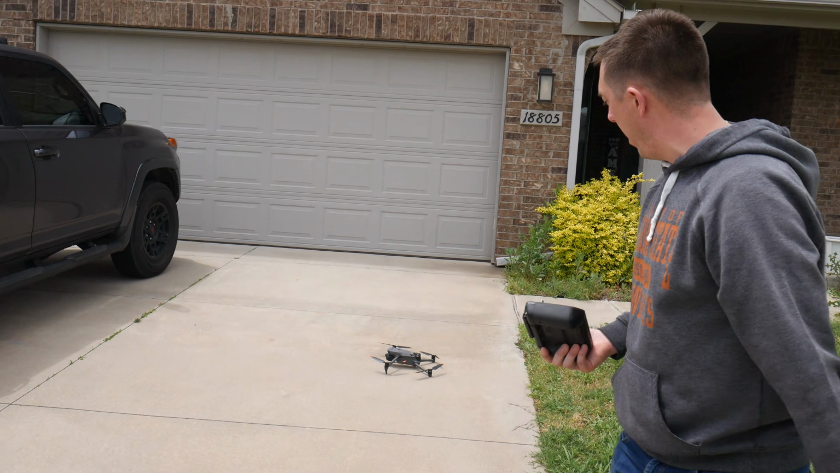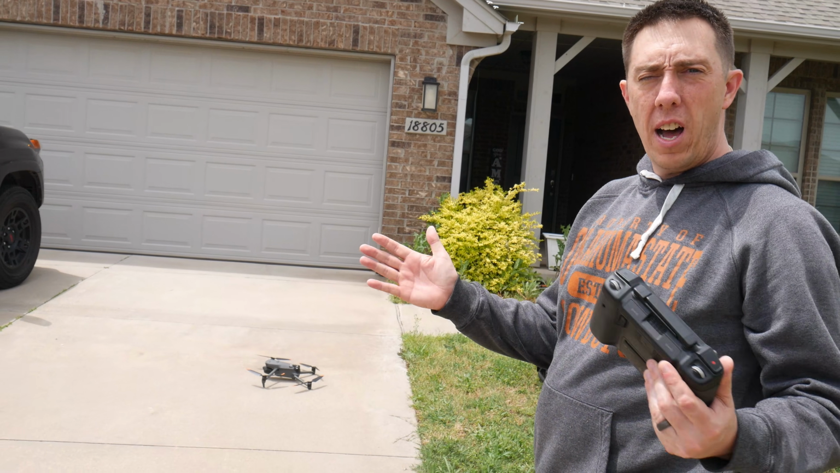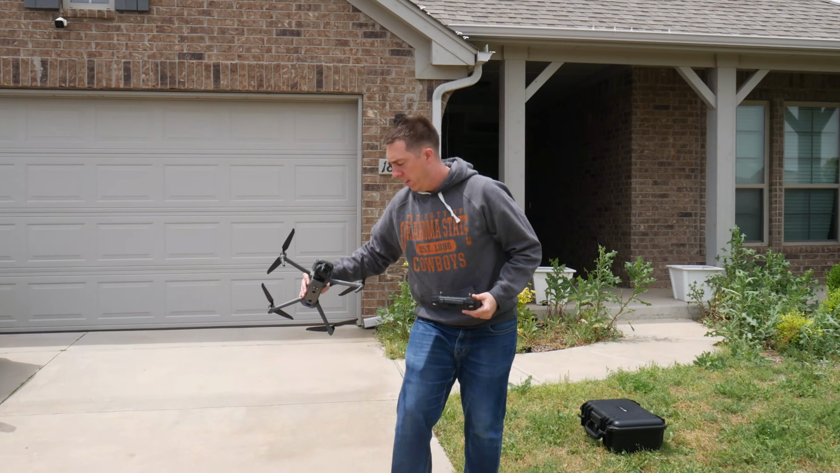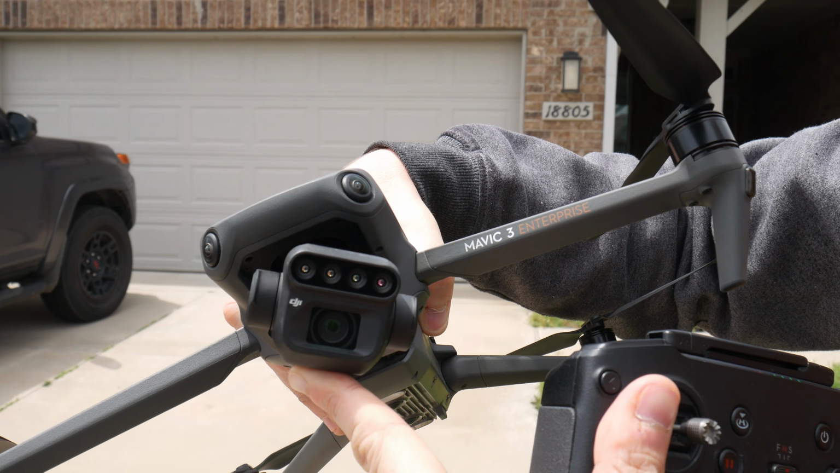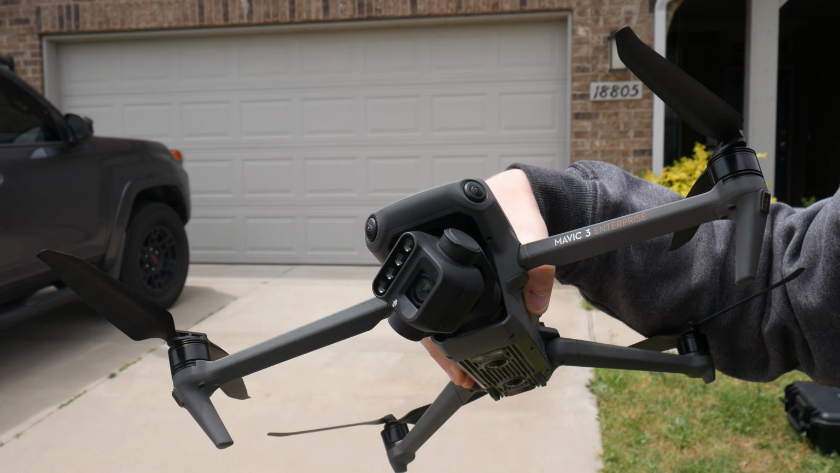So same exact thing. We're going to be utilizing the Mavic 3 multispectral this time. The reason why we're using the multispectral is because it has a lot larger of a camera on it. So it's a 4K resolution. Let me show you what that looks like real quick. The bottom camera right here, this is an absolute monster. This is a 4K resolution, 20 megapixel camera. This blows everything else out of the water of equivalent price ranges in this industry.